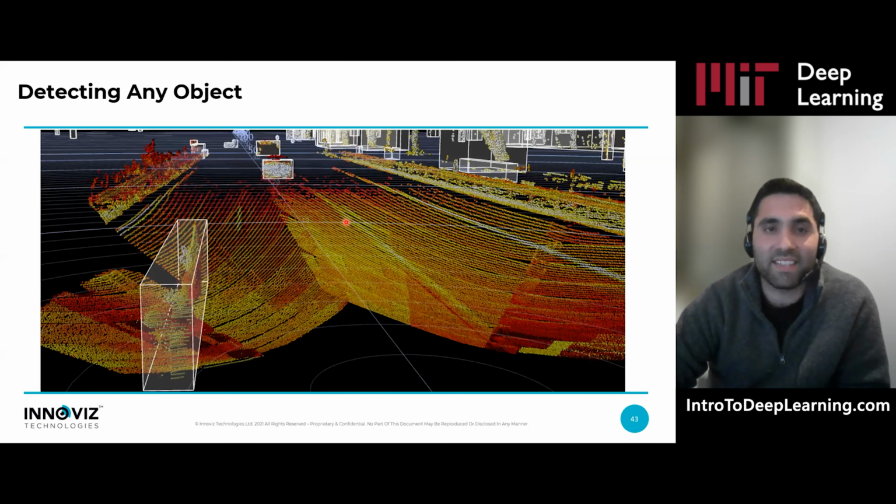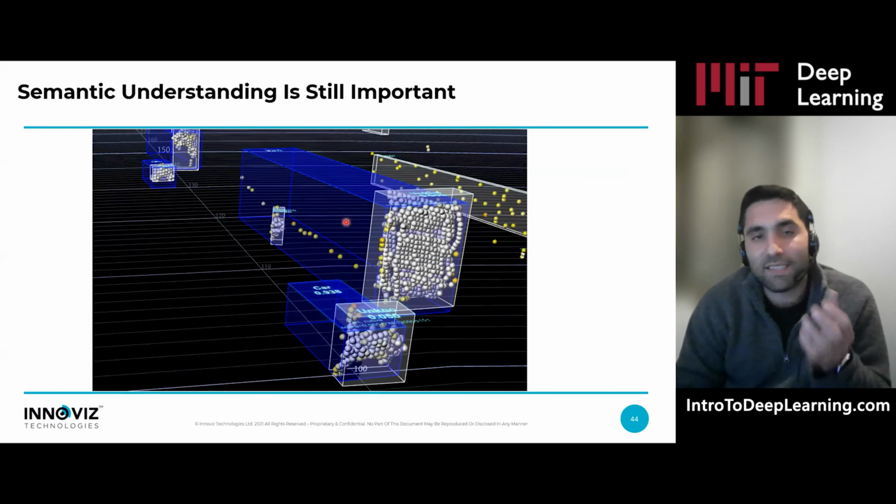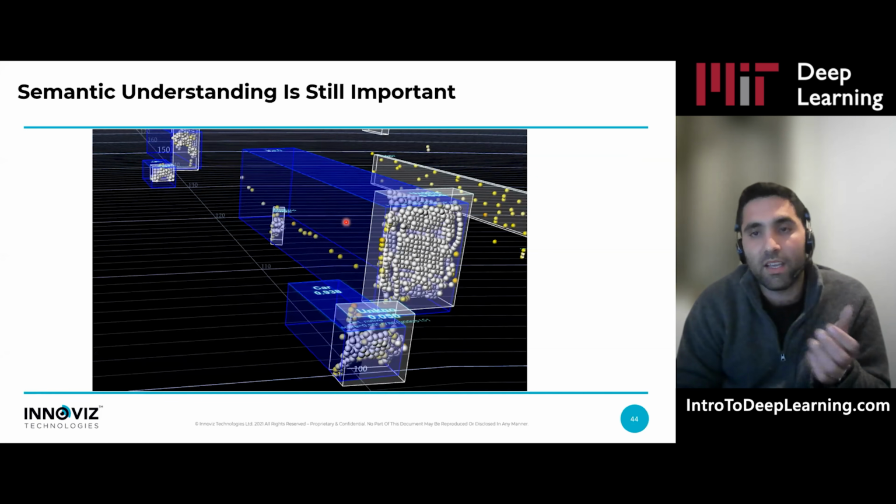But now the question: is it enough? I mean, is it enough to really create a system which is robust and useful for the upper levels of the stack? So here's an example where this cluster mechanism is not perfect.